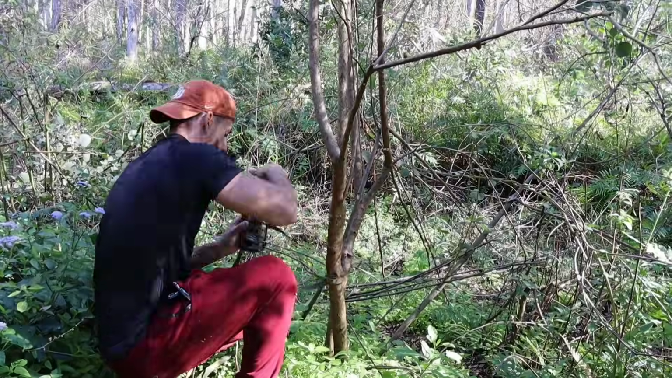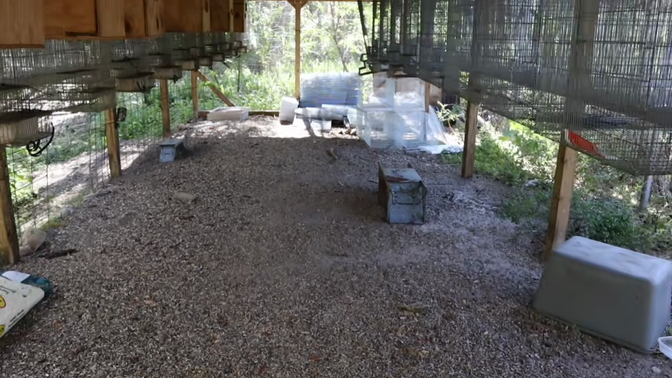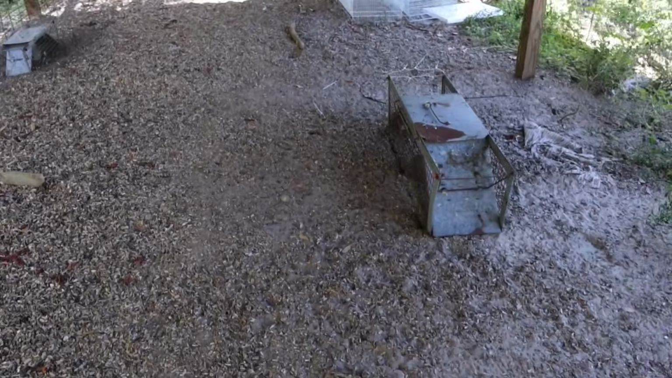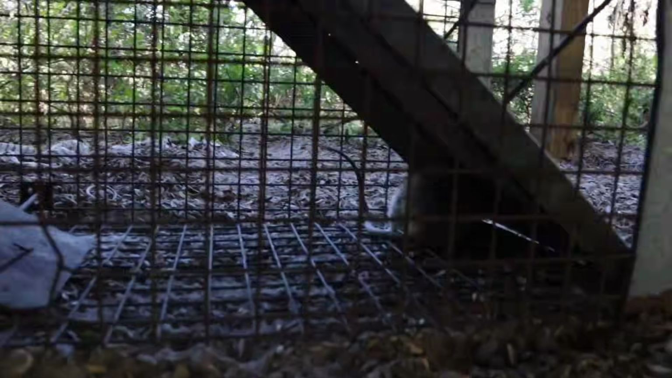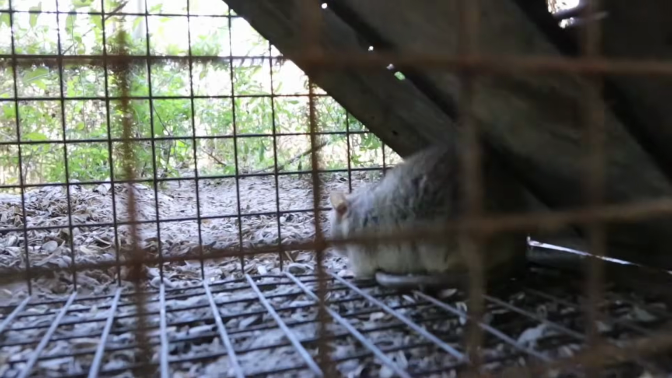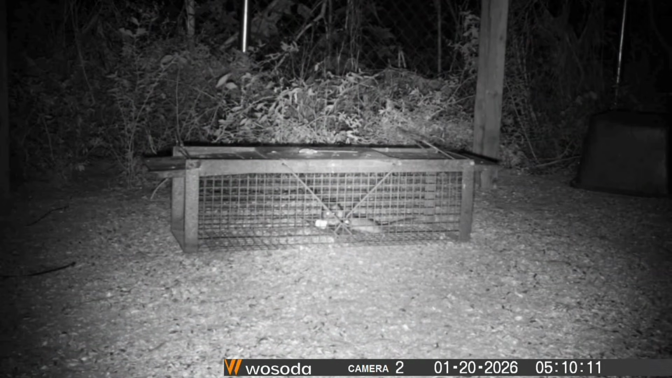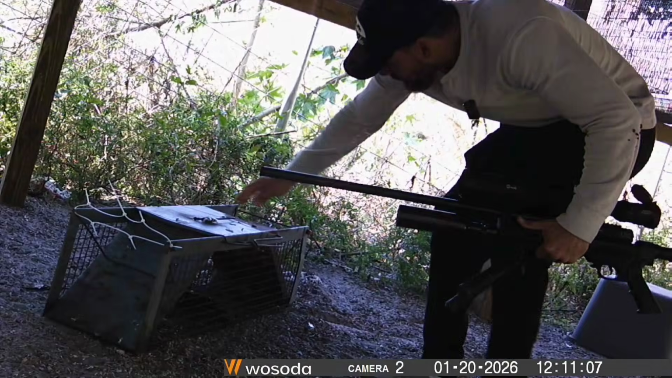Let's see. Trap has been set off. Game trail cameras are there, so I'm sure we caught whatever fell in here. Let's see what we have. Look at that. We got ourselves a big fat rat. Let's get rid of this guy.